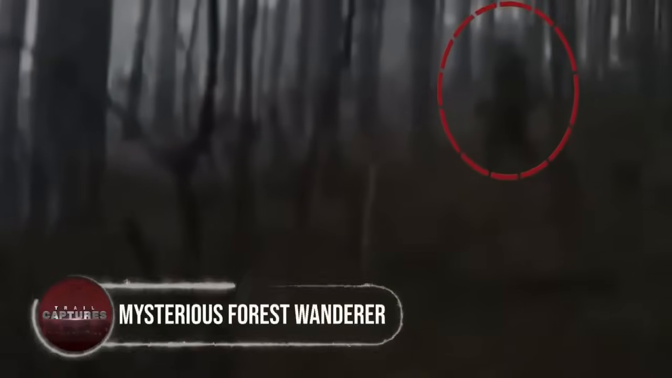Mysterious forest wanderer. A brave soul once decided to follow something mysterious in the woods. He spotted a tall, black, two-footed creature with super long arms lurking between the trees. It was like Bigfoot himself was taking a stroll in the wilderness. The guy zoomed in, but the creature remained an enigma. Was it the legendary Bigfoot, or just a fellow hiker on an adventure? Nobody knows for sure. But it sure added some excitement to his day.